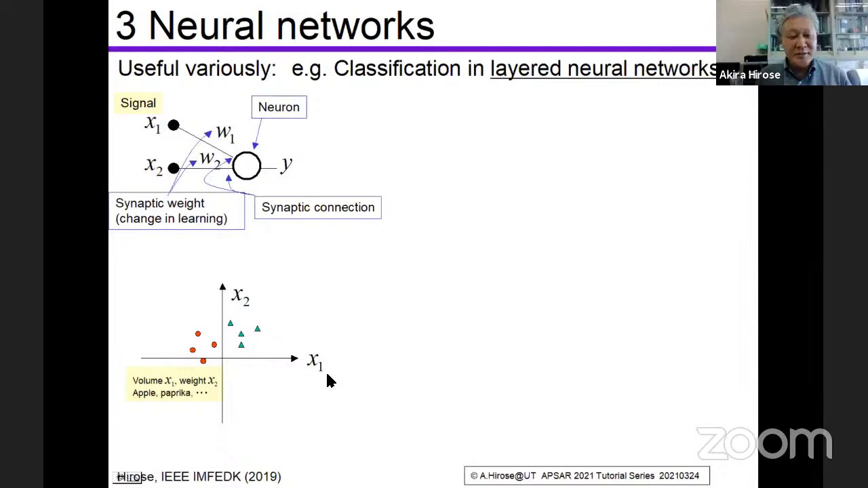The data is shown here on the X1 axis. And we also check the weight. Weight is shown as X2. They are the data. And what happens? Well, these data are fed to these two input terminals. And this neuron generates this output.